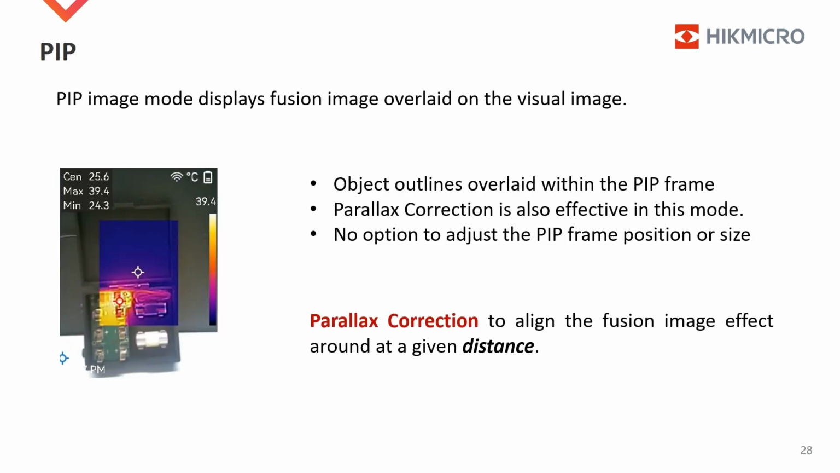PIP image mode displays fusion image overlaid on the visual image. Several tips in this image mode. Object outlines are also overlaid within the PIP frame. It's not thermal. Instead, it's fusion. Therefore, parallax correction is also effective in PIP mode. Considering the non-touch screen is small, there is no option to adjust the position or size of the PIP frame.